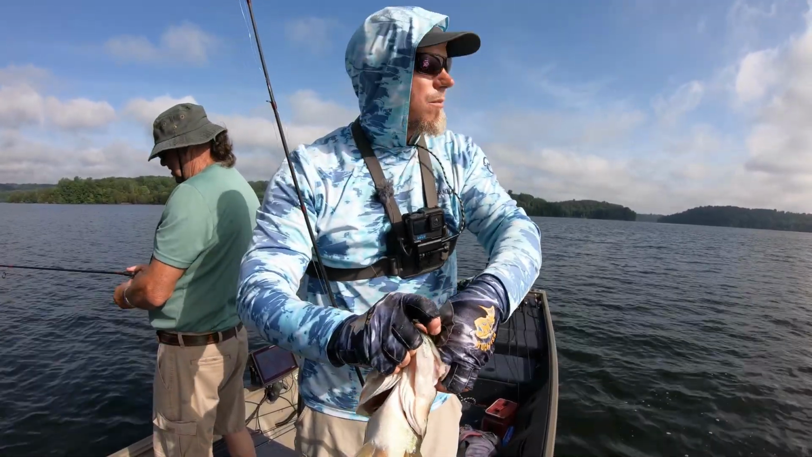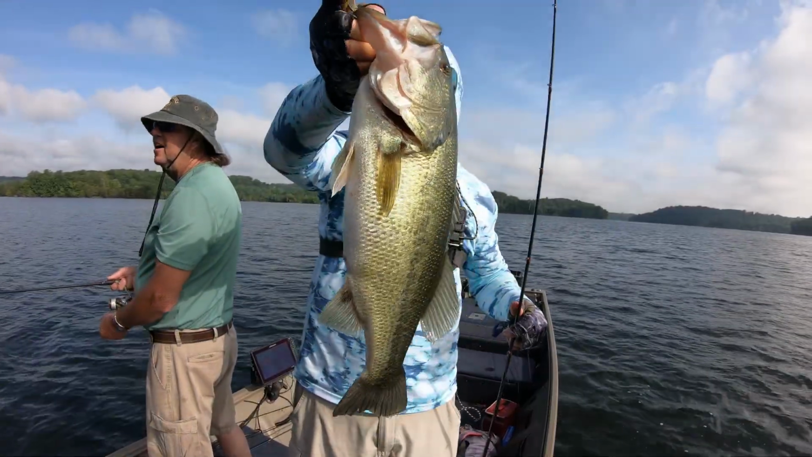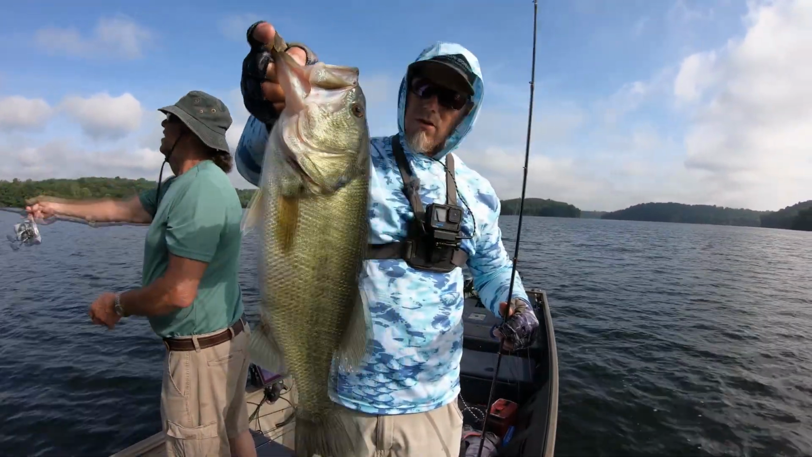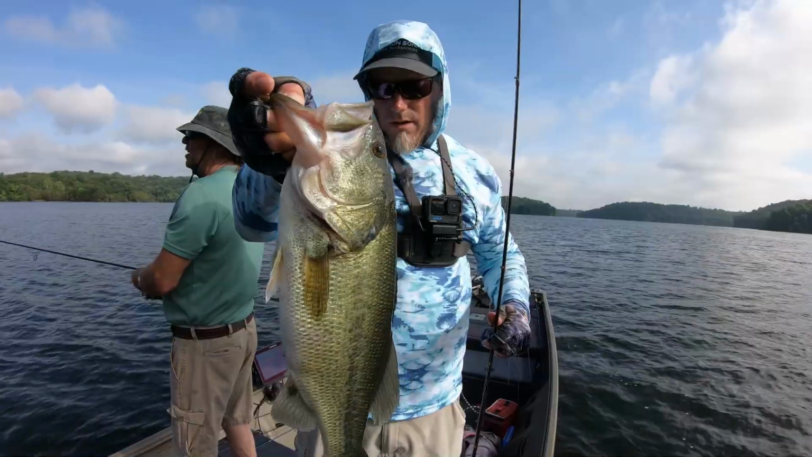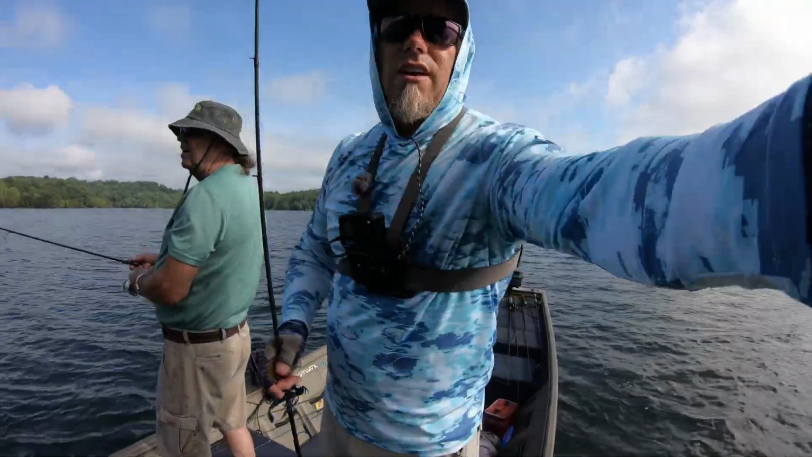Hey, having fun, man. We're bouncing around. We started out on a main lake point. The fish were there, we just couldn't get them to commit. So we bounced around to another point, and he's already caught one on a little swim bait. I just cracked one on that jig. Life is good. I should take a picture of that.